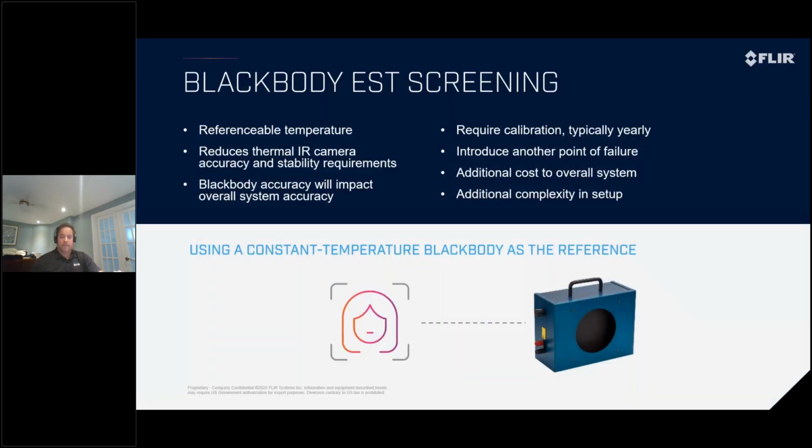To account for that, you might see some people say they use a black body reference to improve the accuracy of a camera. Unfortunately, we don't agree with the black body system. You can if you need to, but it's not necessary. You're actually adding another point of failure to the system, by adding another component that has to be calibrated and adjusted, and also it can be tampered with. That is a critical point. You are creating a failure point.